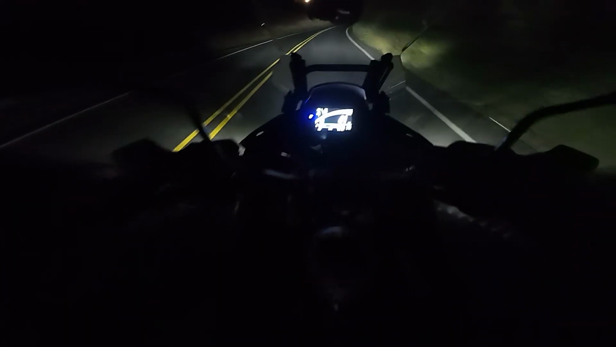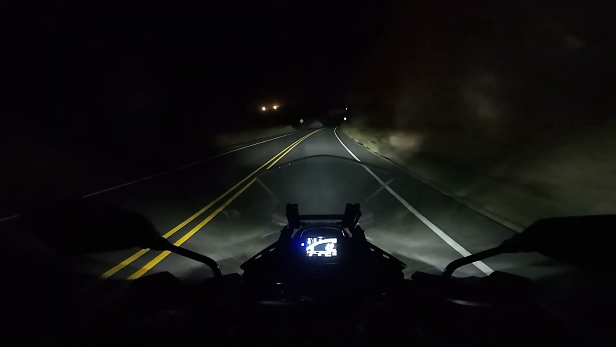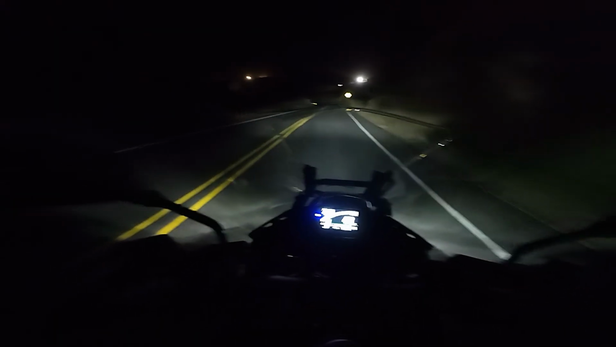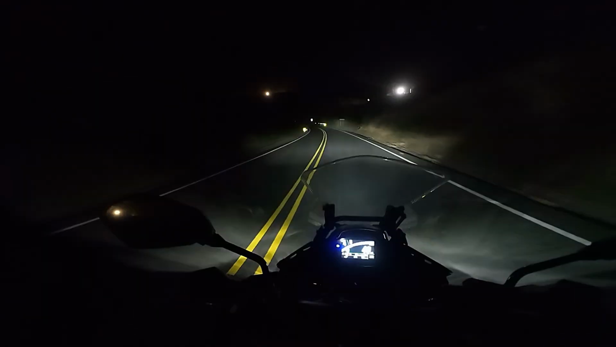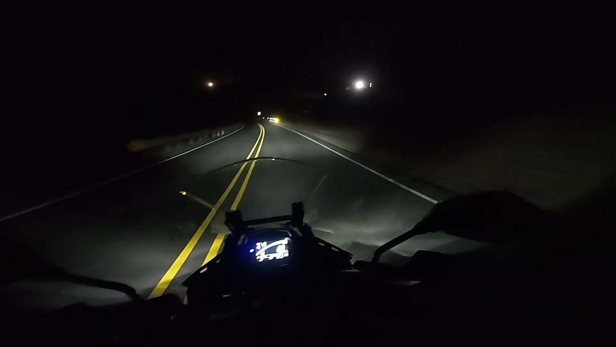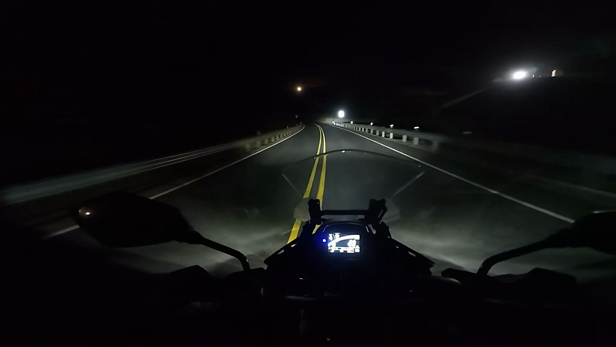I didn't even get it up high in RPMs. That's a good thing though. I need to still be nice. I'm only at 233 miles. I want to be at least 500 to 600 before I ride this bike very hard. So after we get to that though, maybe we'll get a little bit of decent content in, huh? At least like lower speed, high RPM stuff.